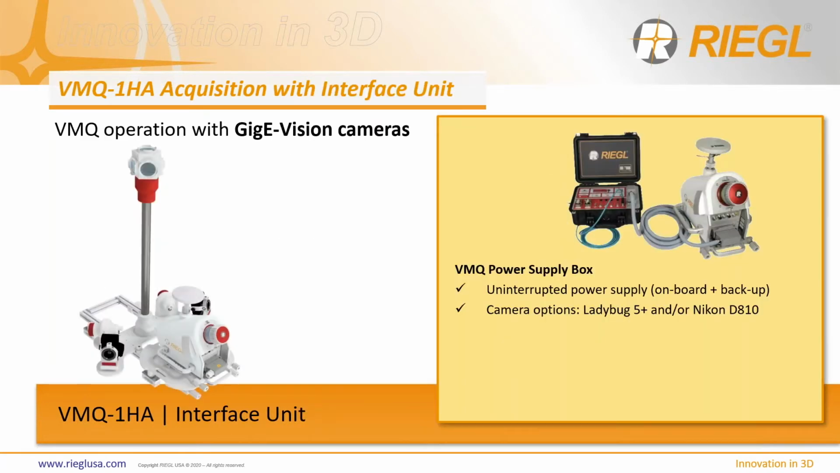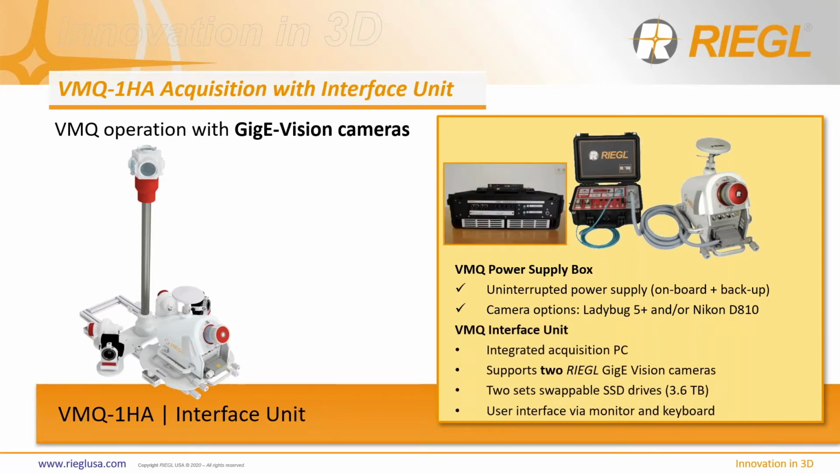So I'm going to transition here to the VMQ 1HA. The VMQ 1HA is a single head system, of course. It's tightly integrated with an INS GNSS system, just like the VMX, with the advantage that it has a swivel plate that allows you to swivel it back and forth to get different angles during your collection. So that just means you're merging multiple passes to get similar point overlaps as you would get with the VMX, but you're taking two drive passes instead of one.